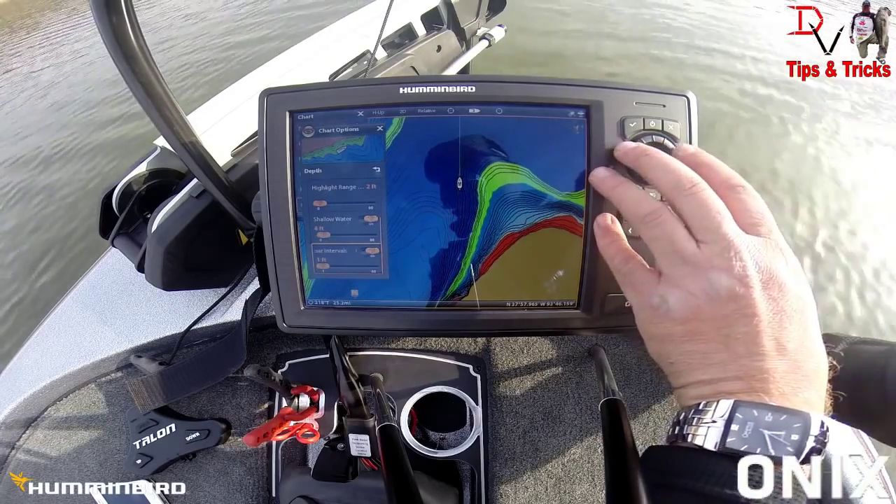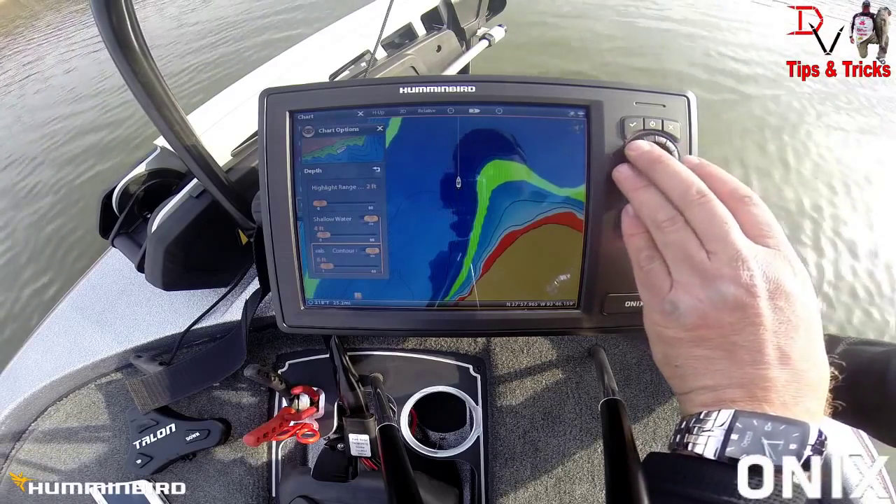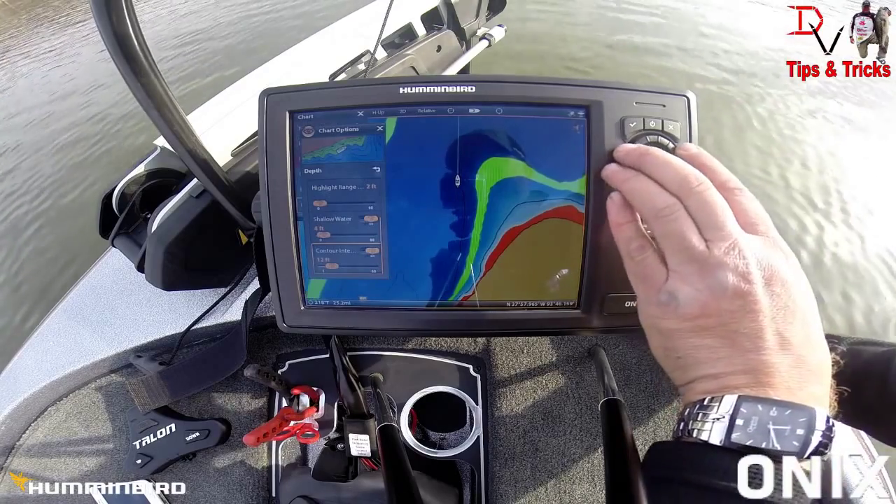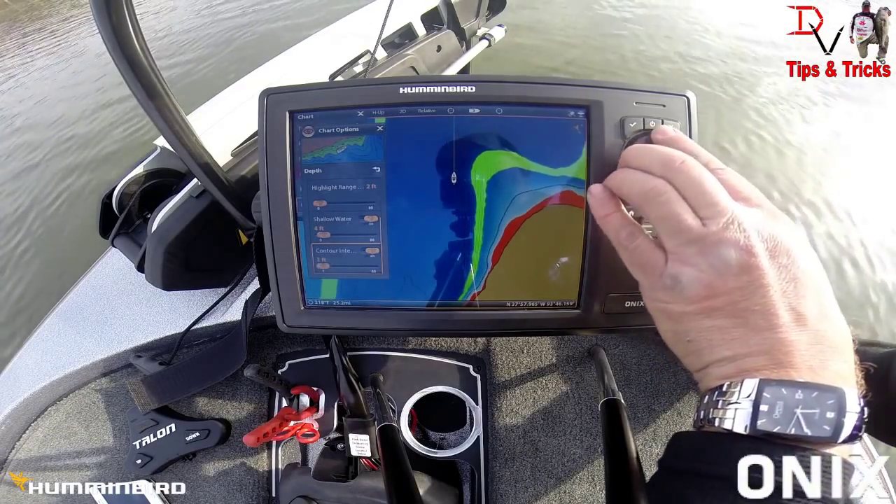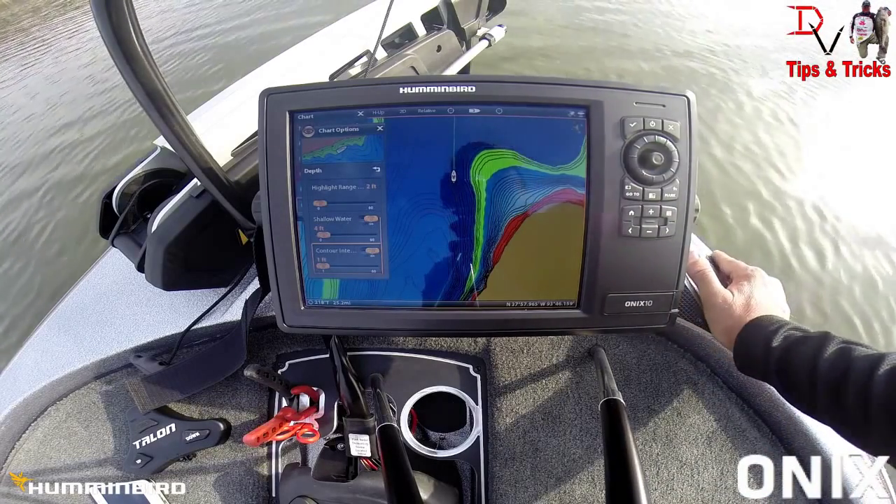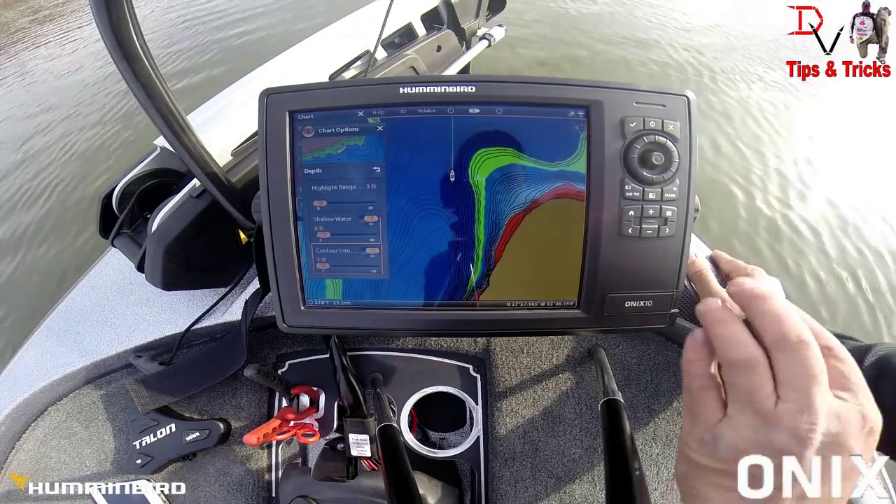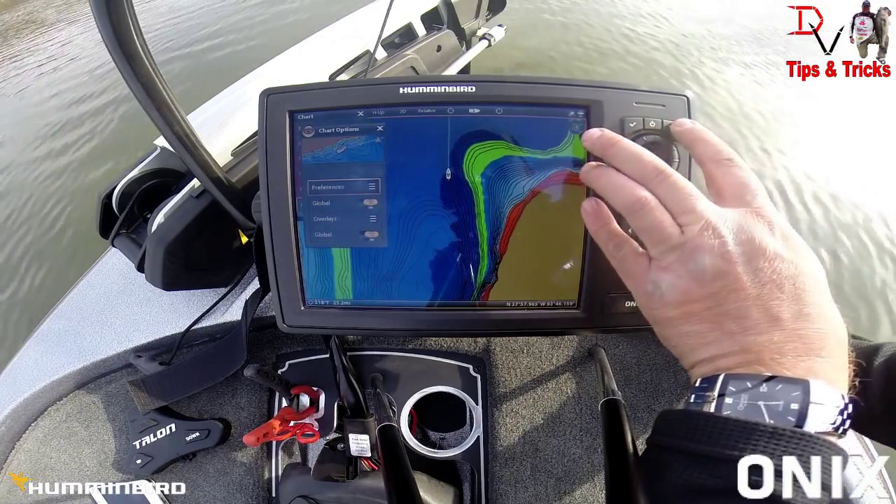Contour intervals. If you're on a lake with a lot of contours, you can actually change the range of these contours. So if you've got on a real deep reservoir and you don't want all those contour lines, fishing a bluff would be a good place. That's some new features in this ONIX that allow you to customize your map. We'll exit out of here.